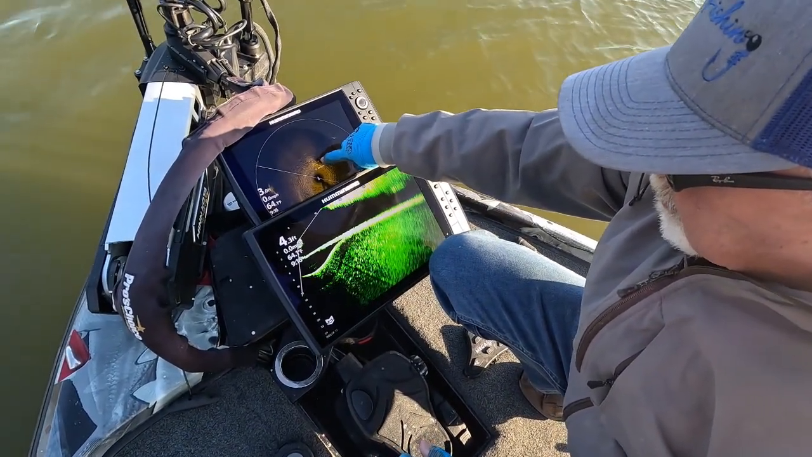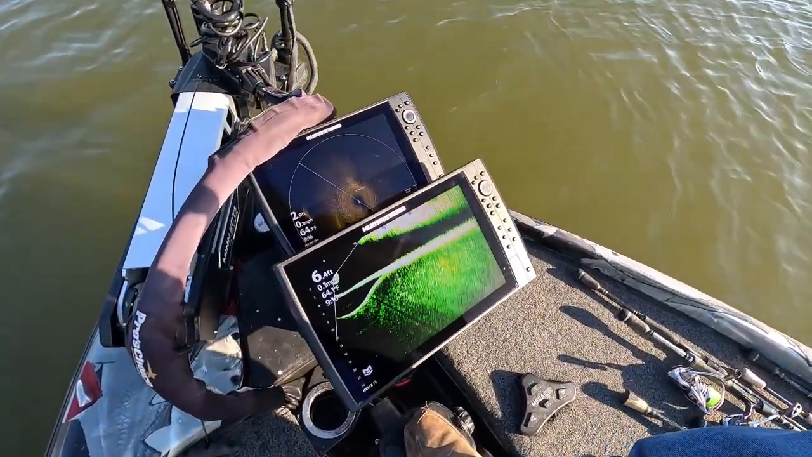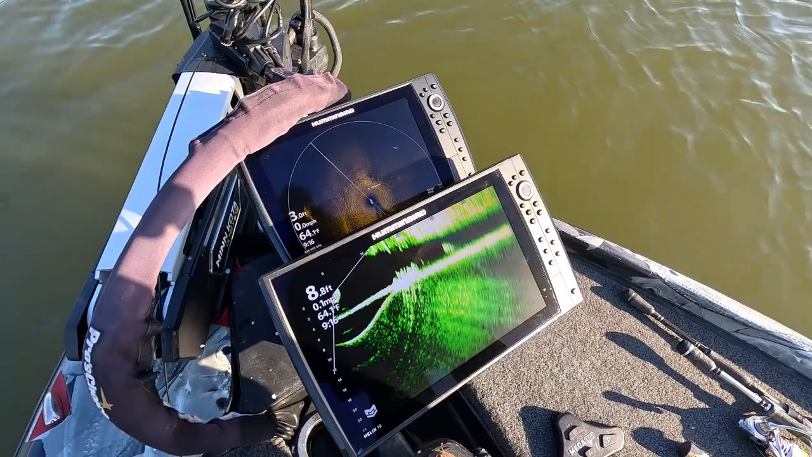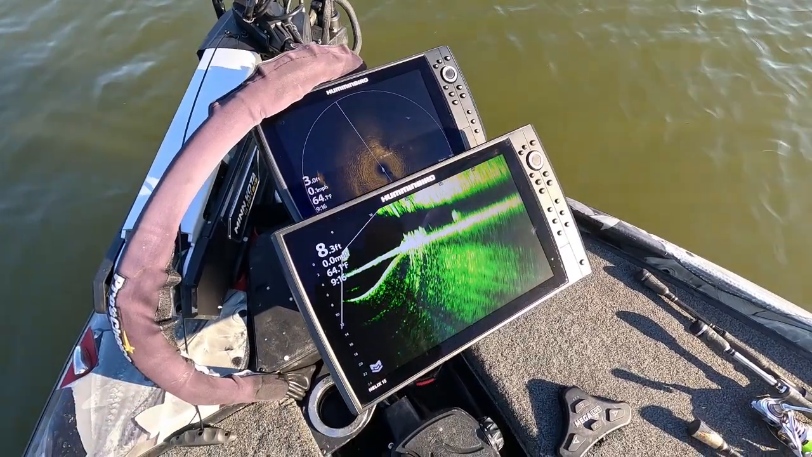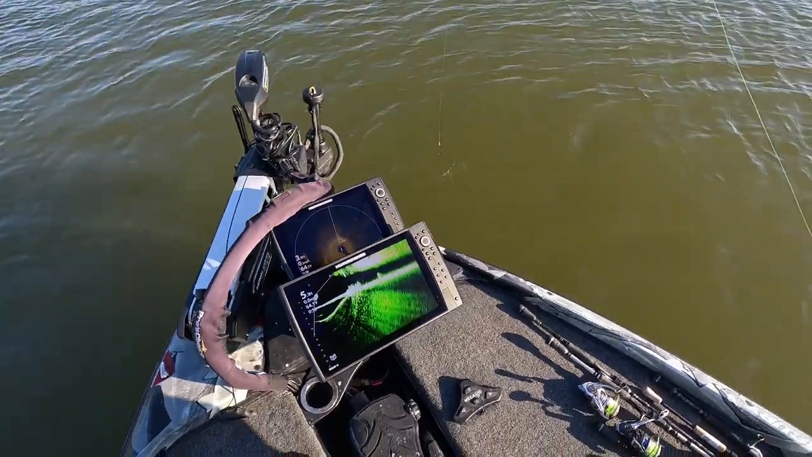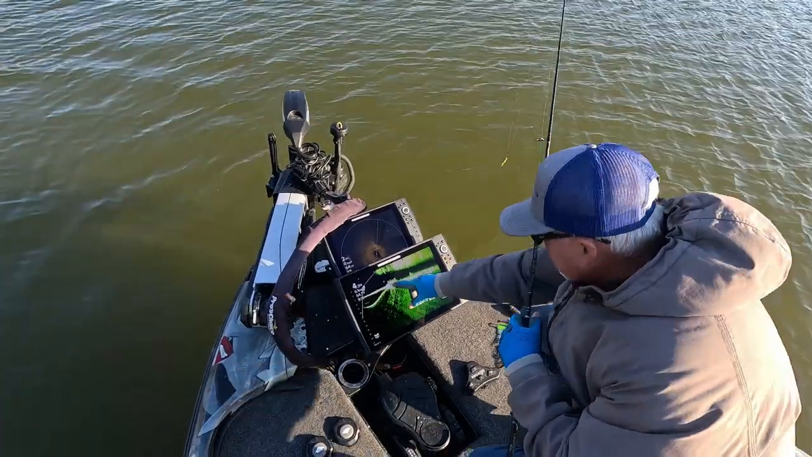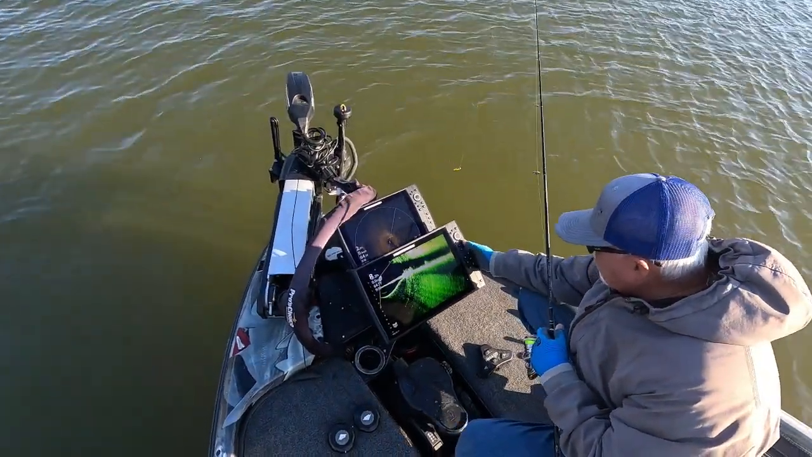Brush and maybe fish are between 12:30 and 1. So we're going to shine over it. And there it is right there. Okay, now here's the trick. See if there's anything in there. Sometimes you can just get them to draw out. There's a fish right there. You can see it's a pretty big one too.